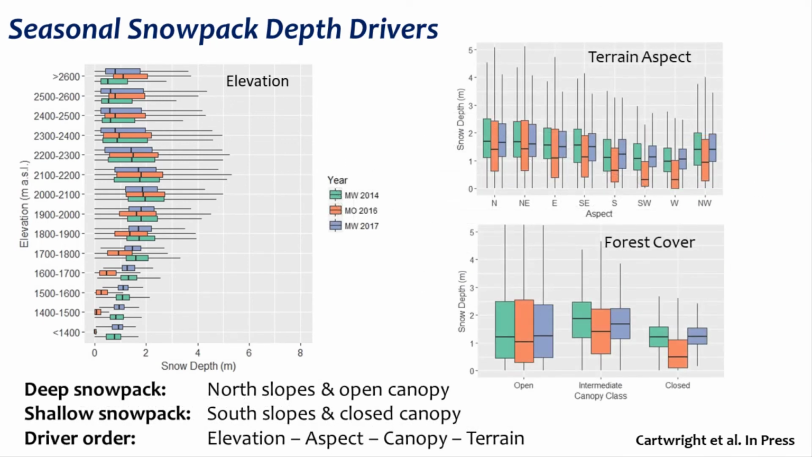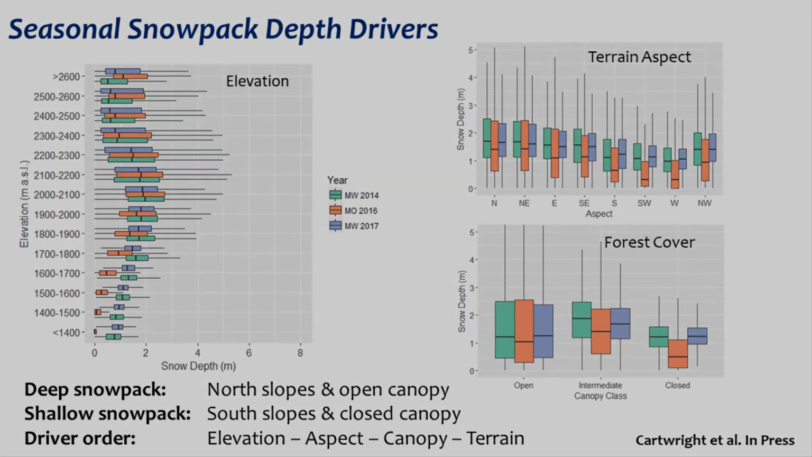The random forest analysis suggested that depth drivers were consistent across winter, with the order of importance descending from elevation to aspect to canopy to terrain morphology. The deepest snowpacks tend to occur in canopy openings on the north slopes at tree line, while the shallowest depths occurred on south slopes or under dense canopy.